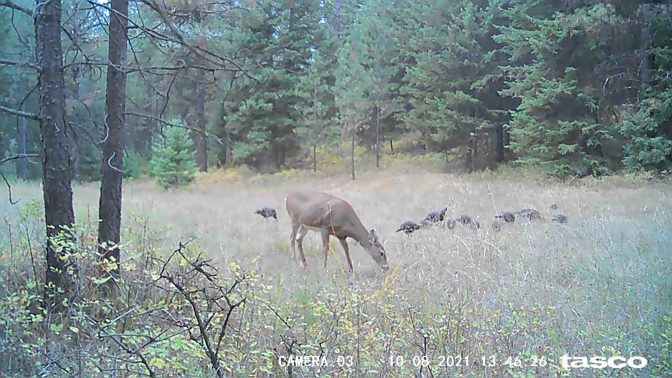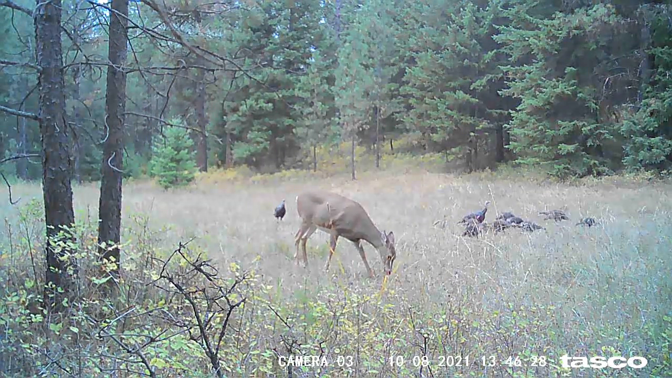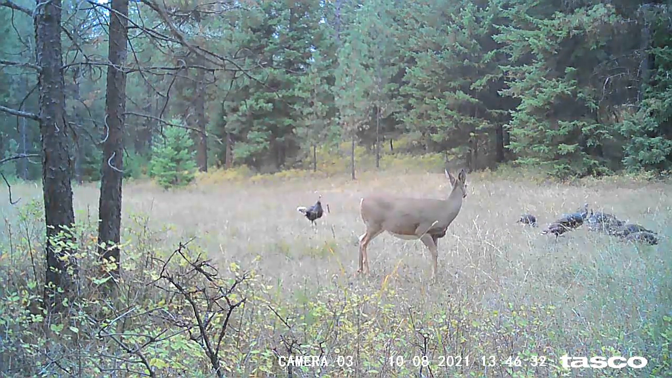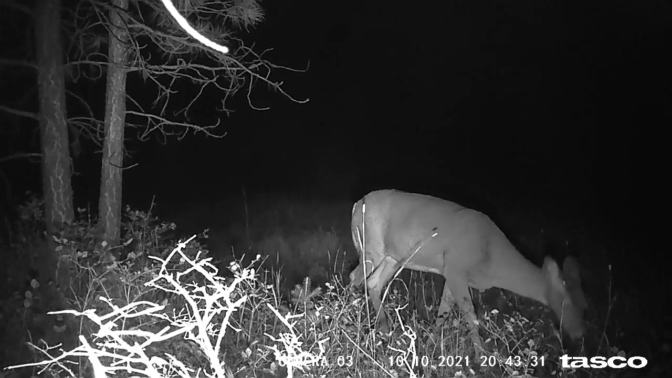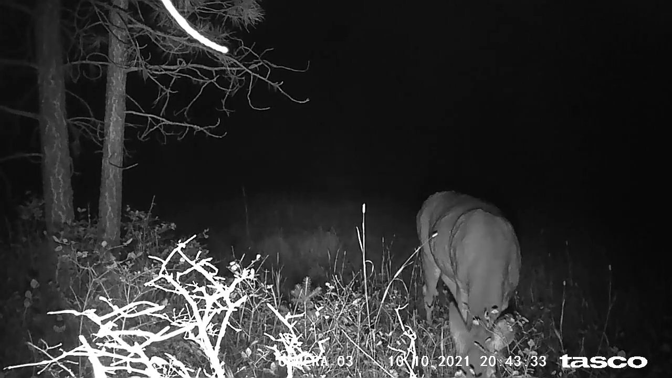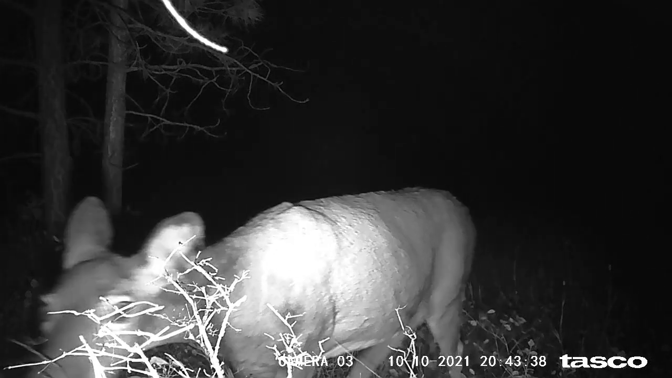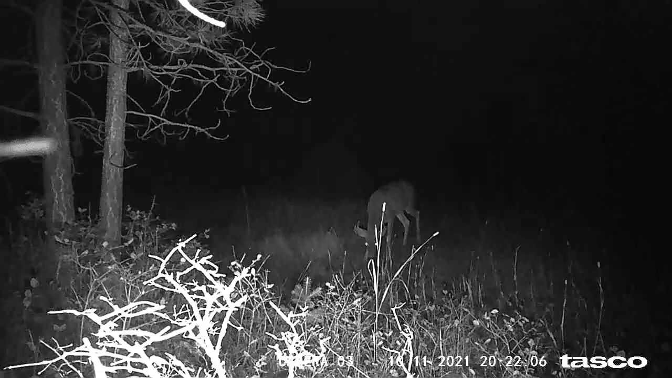This was cool. Several videos of a deer and turkeys together just in front of the camera hanging out. This one I just chose because of how close she got and how she looked right into the camera. It's kind of cool. I actually like that this camera's quality seems a little better at night. This is the first decent buck that I caught.